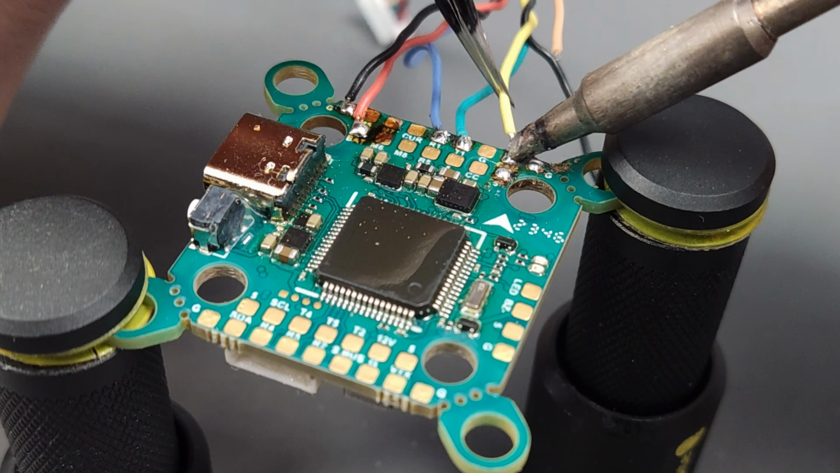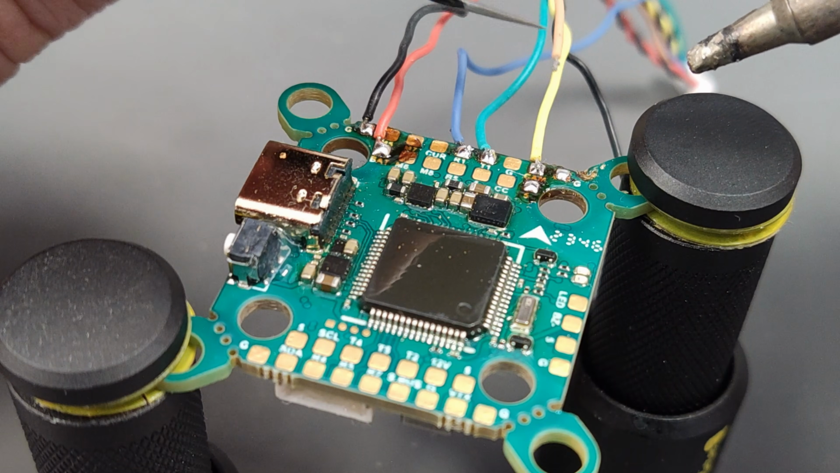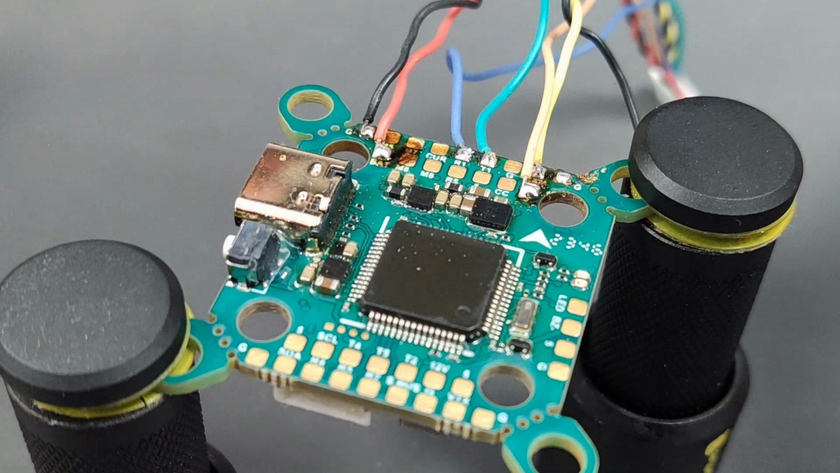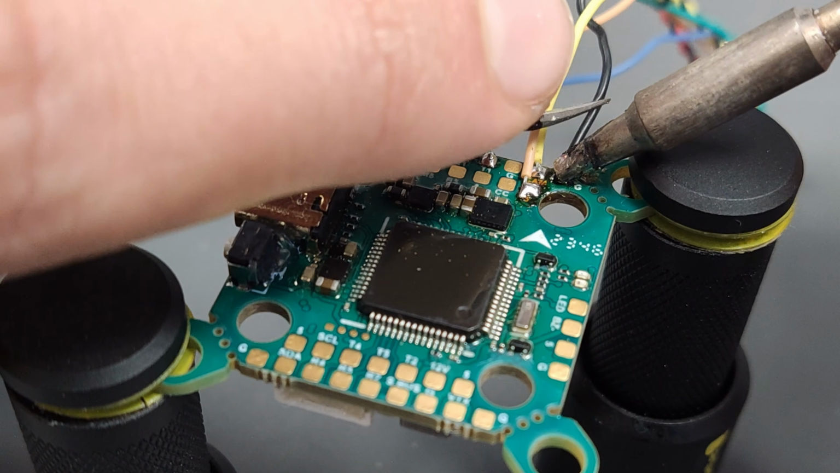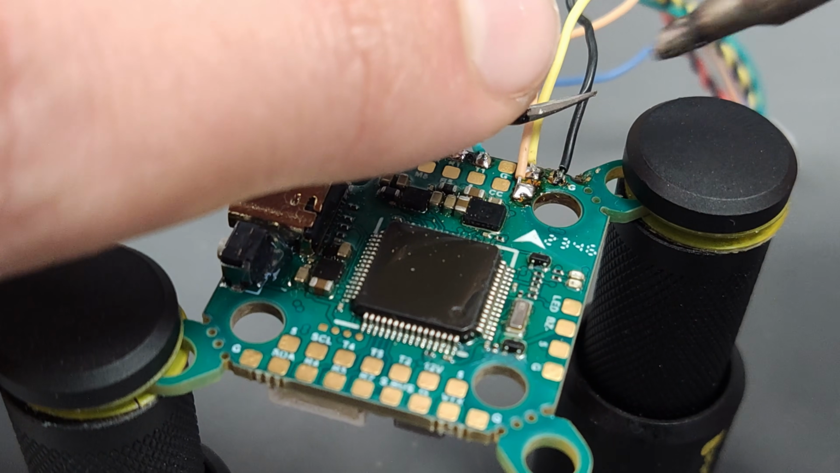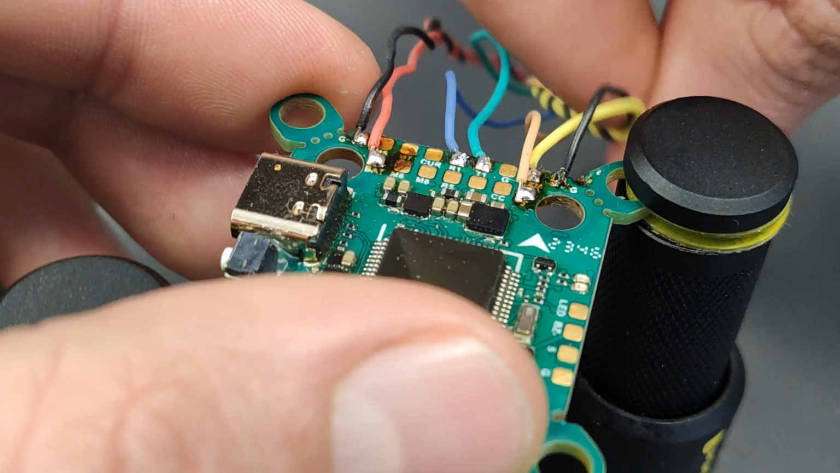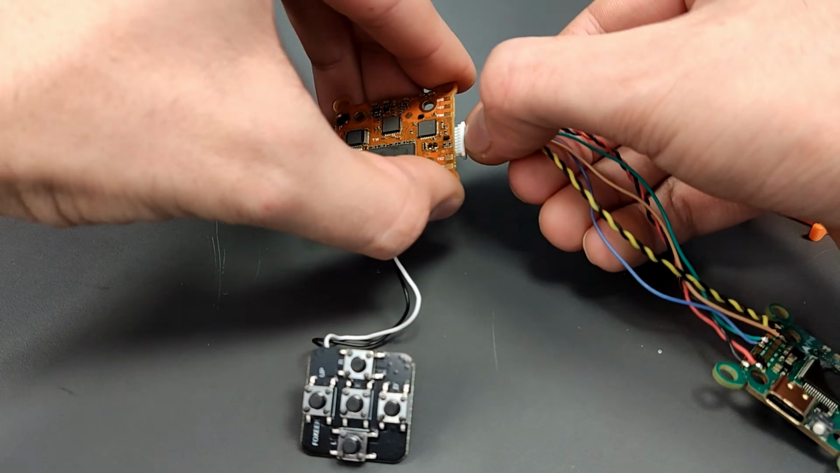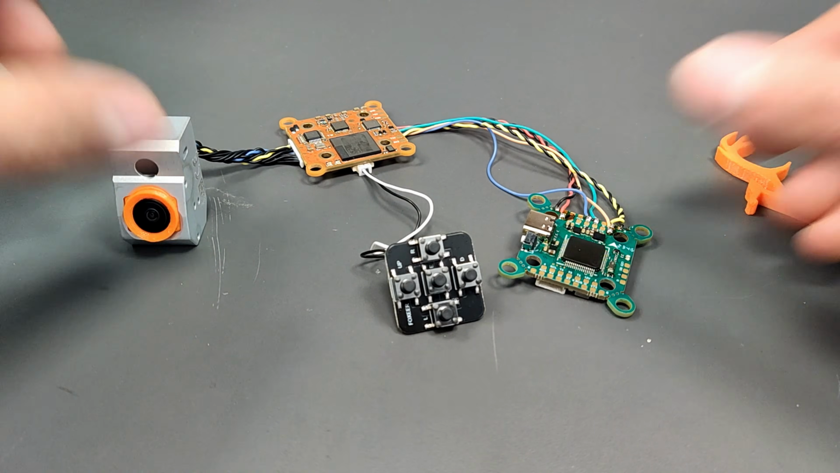The yellow wire is the video output. Keep it drilled with ground. The orange wire is for the supply voltage of the FPV camera. It's passed through, so take care of the voltage range. In this case I use the 5V of the flight controller. The second serial interface is optional and has no additional functionality. Only one at a time should be used.